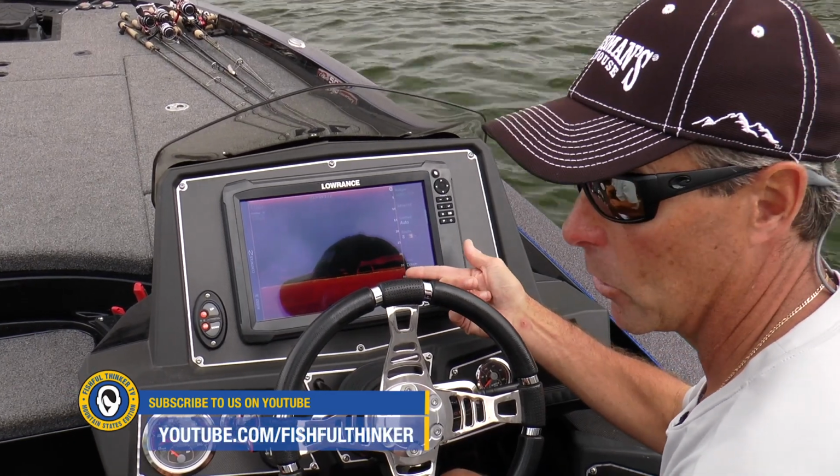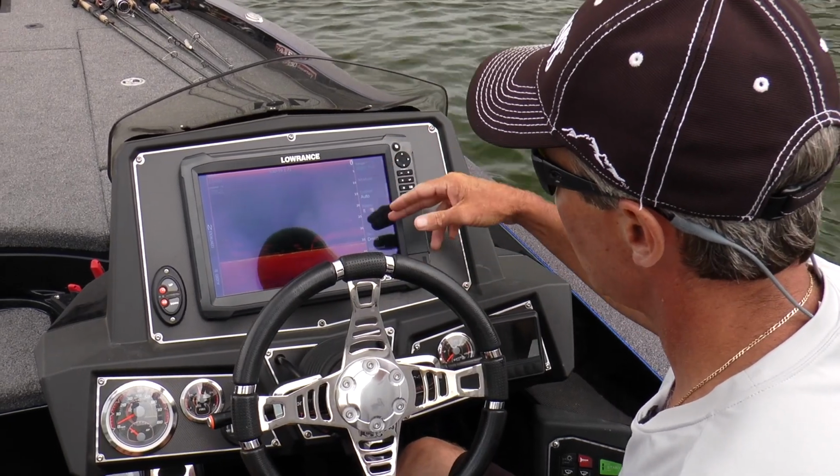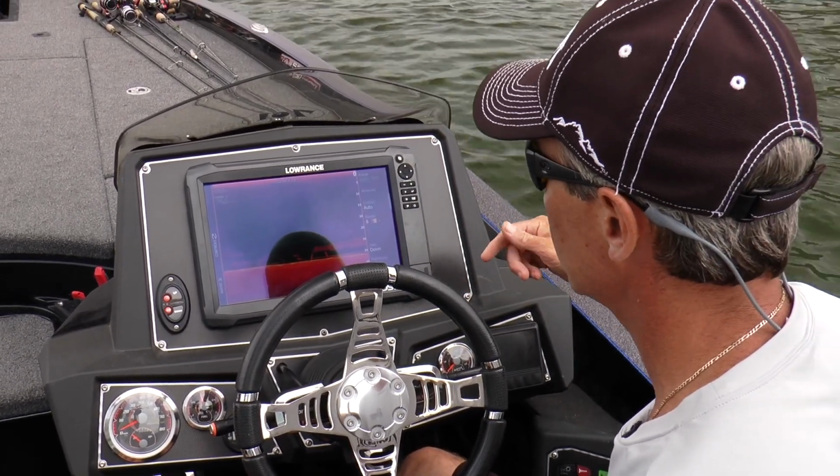For instance, dead people or sunken boats or whatever the other stuff they're looking for on the bottom. That's because you have the high frequency, but again, you don't have the range. We've talked about that a whole bunch.